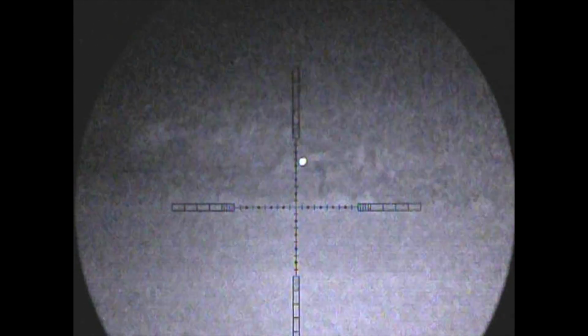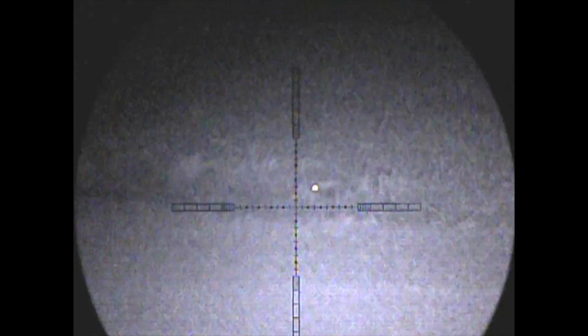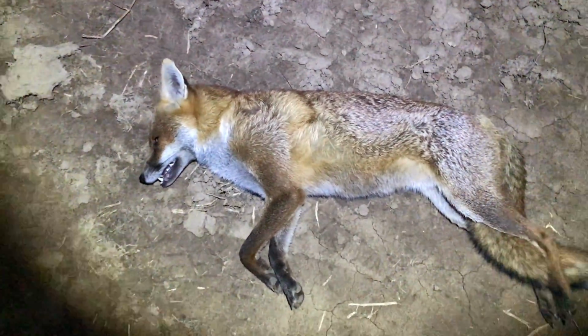Now my prediction was the first was a vixen and this was his mate coming to see him. So I'm going to come and retrieve the second fox first. I was fairly convinced this one is a dog fox coming to meet his mate, who we've just probably shot just now. It's only a young one again. Let's have a look. Oh, it is a dog fox. My prediction was right.